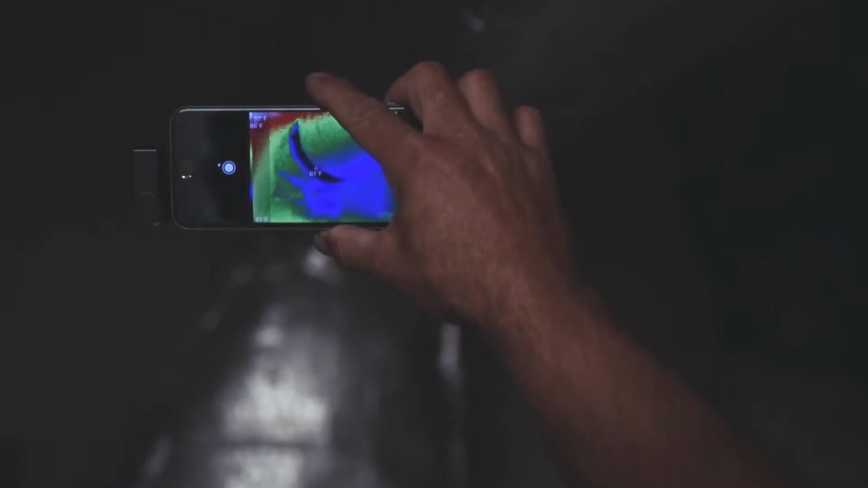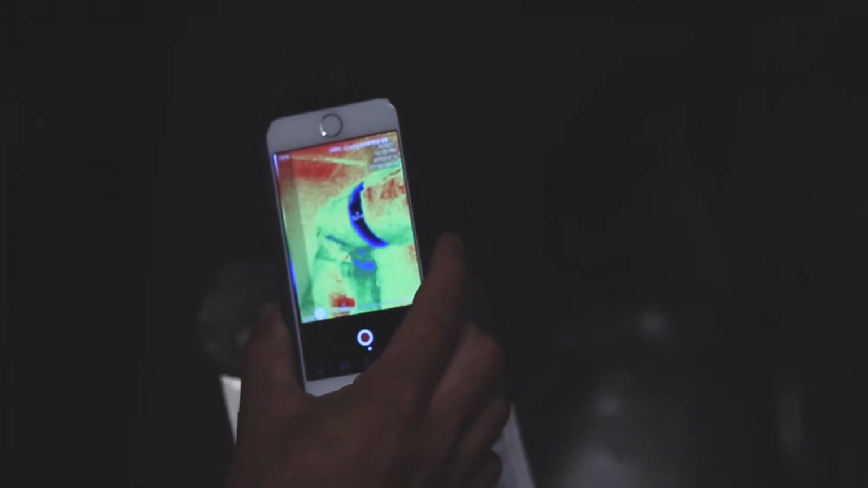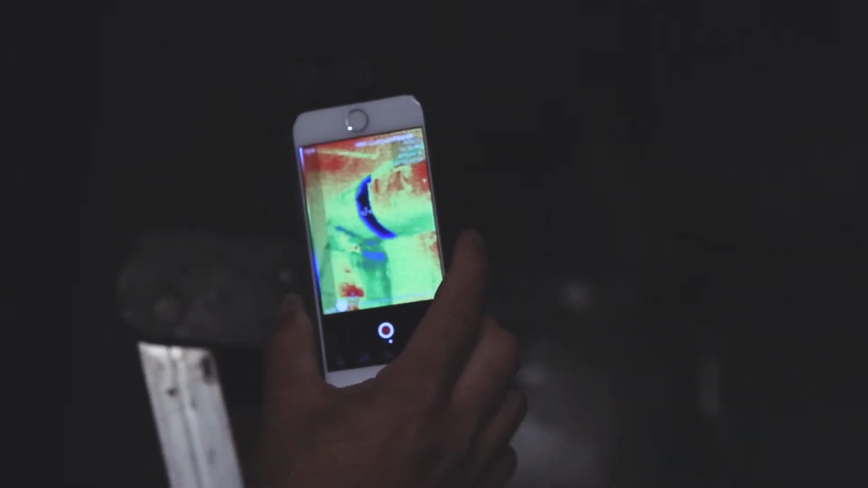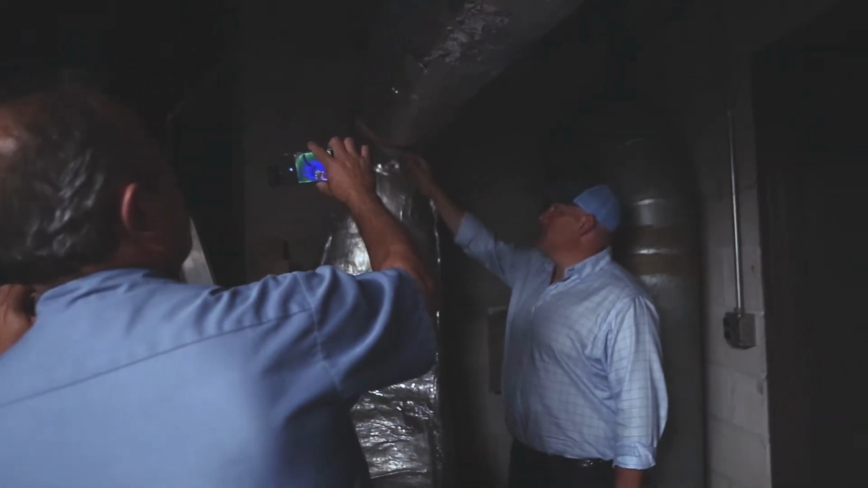Ooh, what's that? Look at that dark spot there. I have a huge thermal loss. It's actually missing insulation right there, the duct wrap. Look at that. With that thermal scan, you could immediately see the difference. 73 surface temperature and 61.